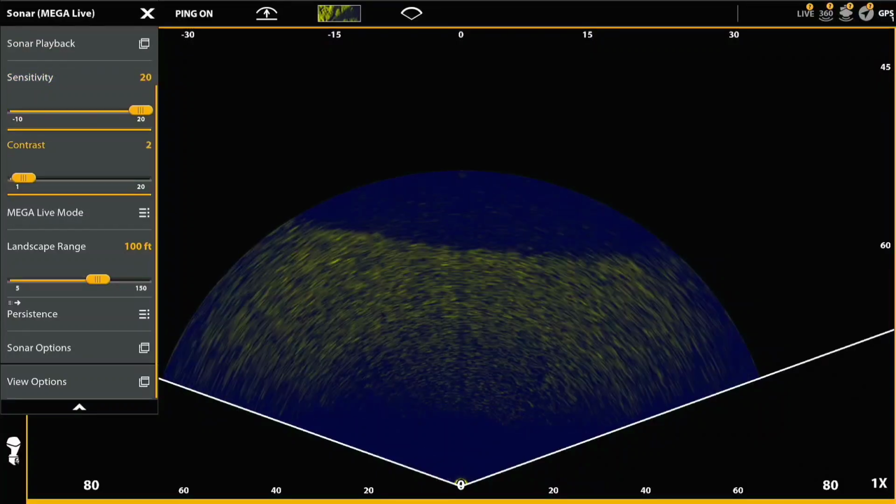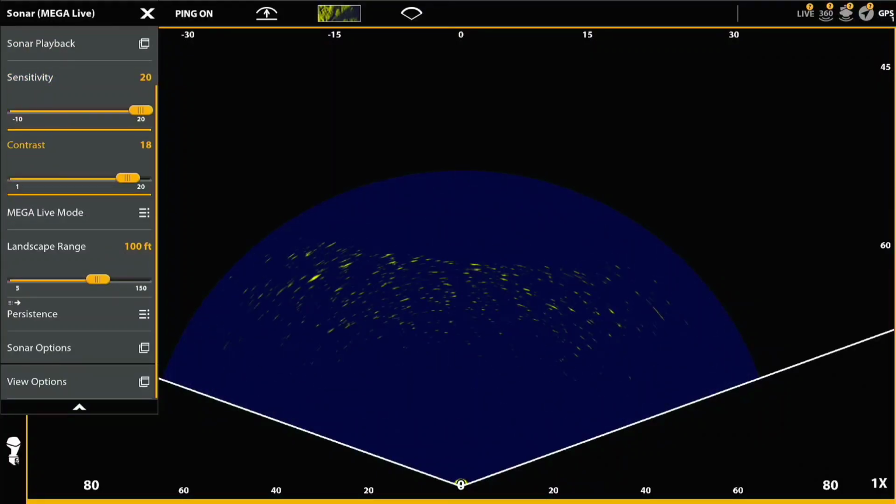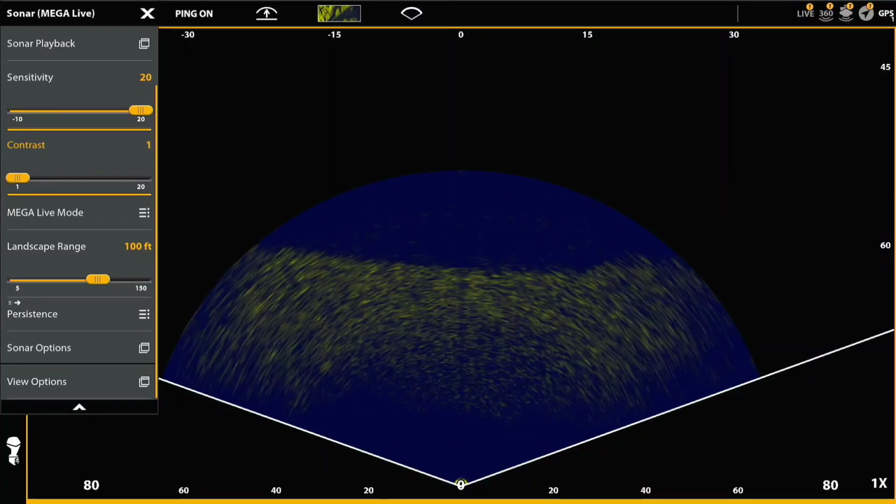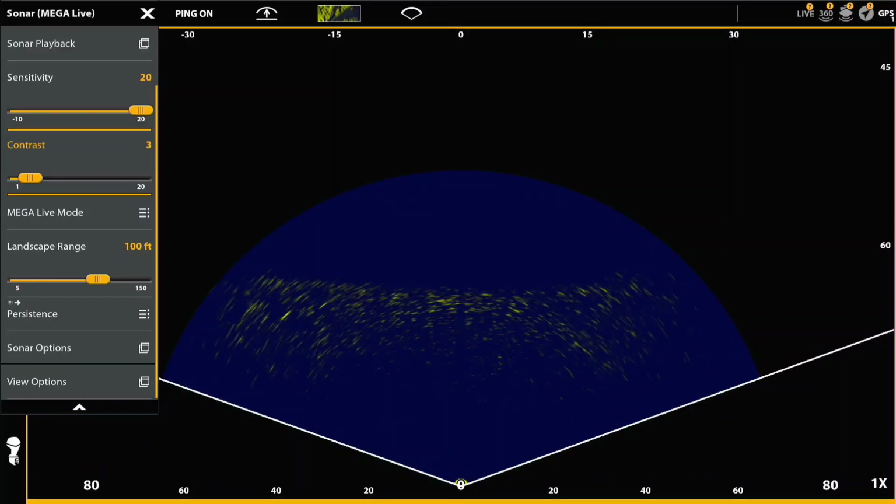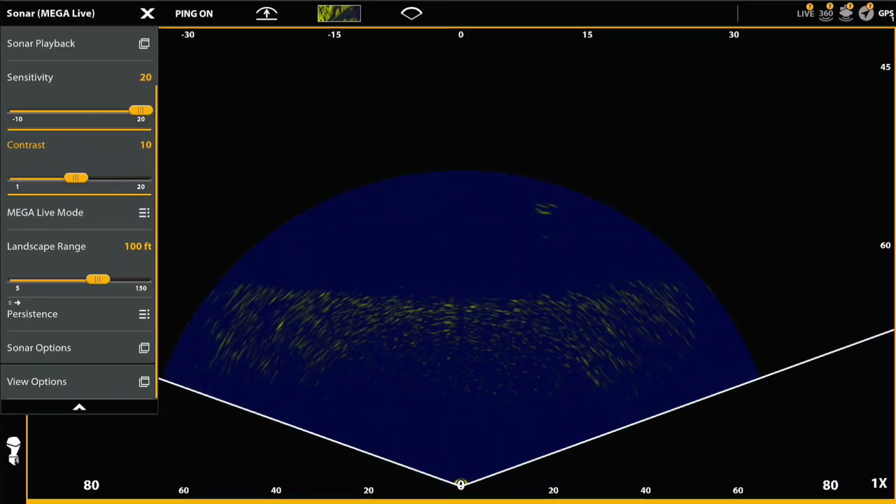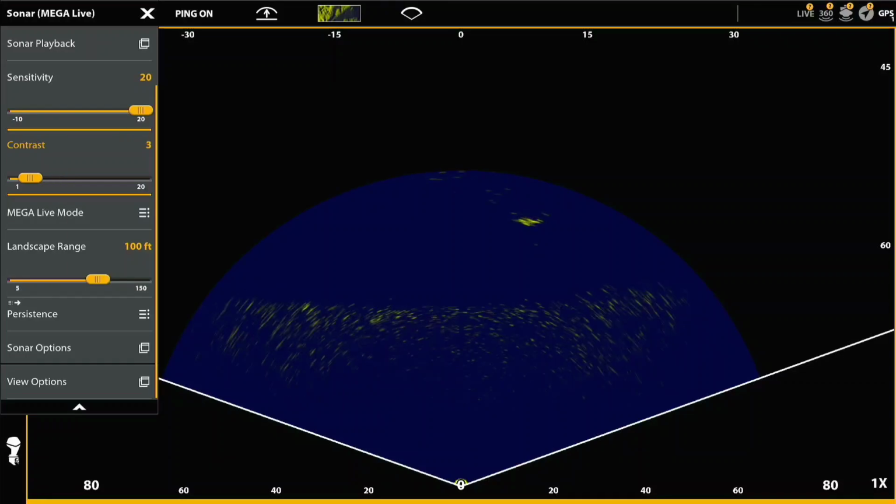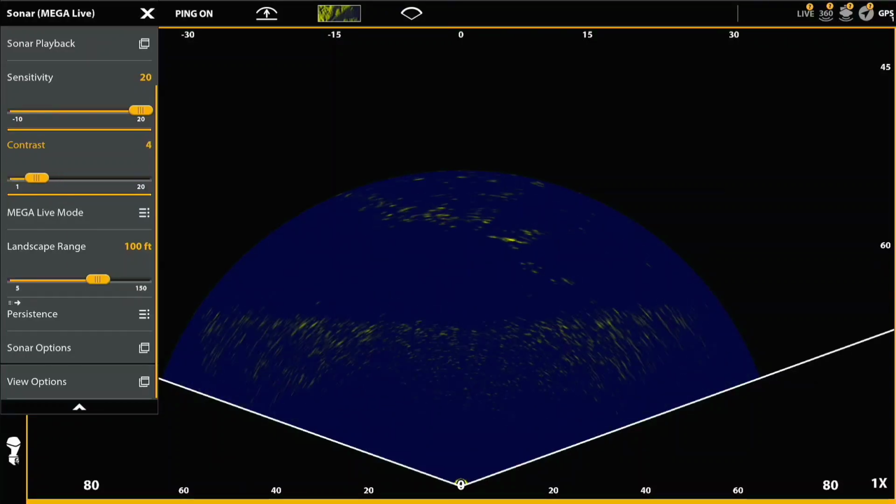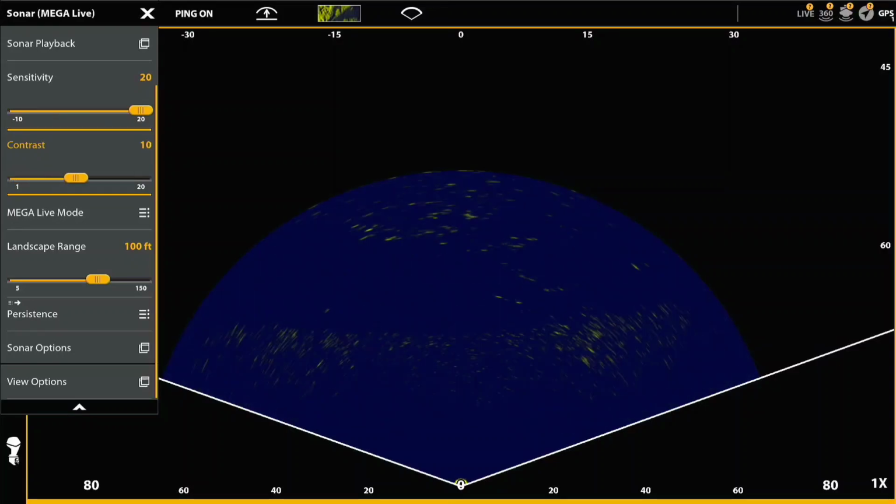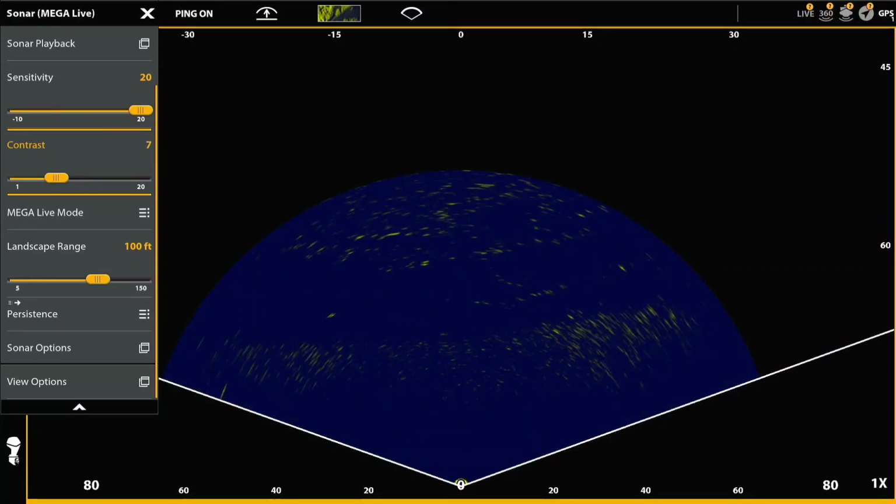Now I'm going to adjust the contrast to see what impact that has. And as you can see, what happens is it really pixelates the bottom, if you will, and the bottom disappears as well. And the fish gets harder and harder to pick up as well. Again, on this one, I liked having the contrast on 1. I felt that worked the best.